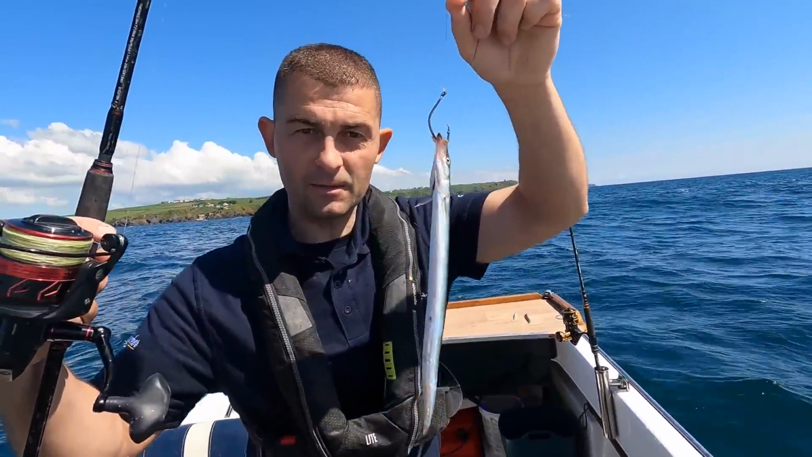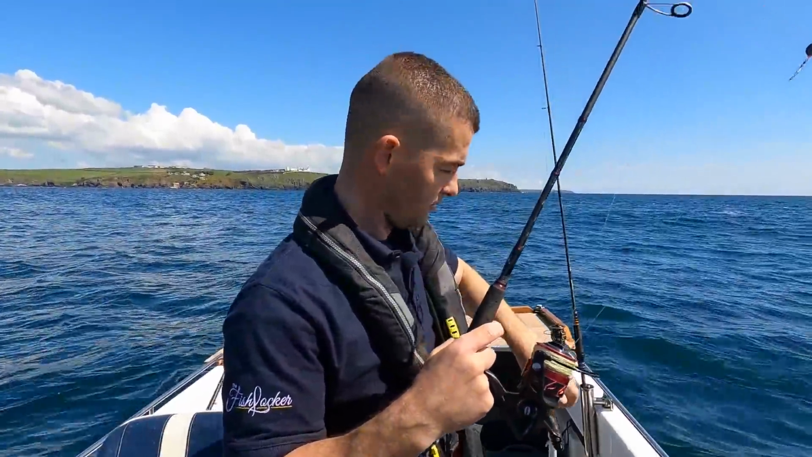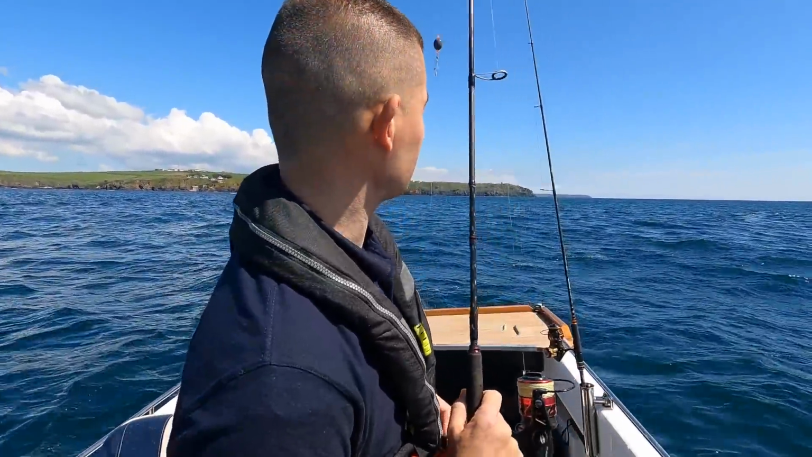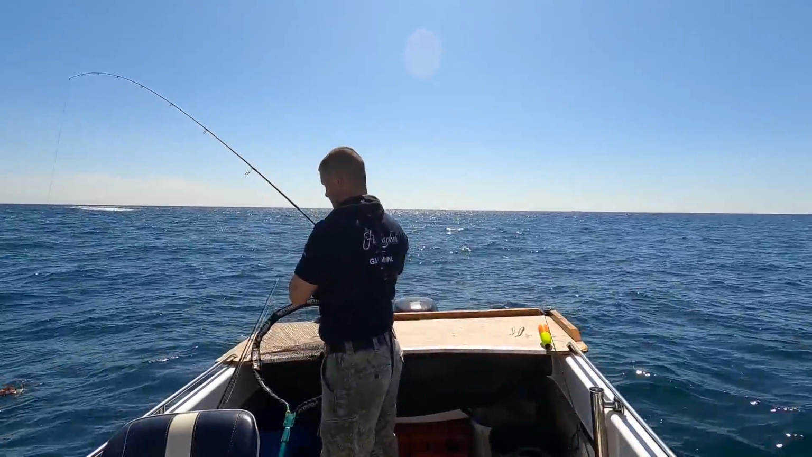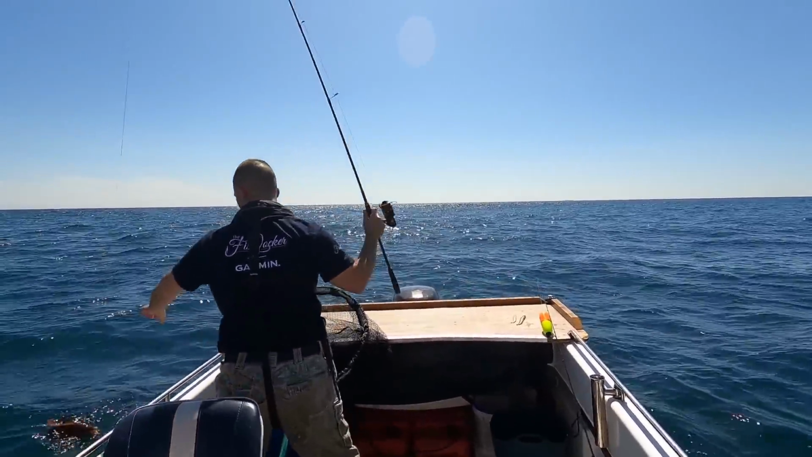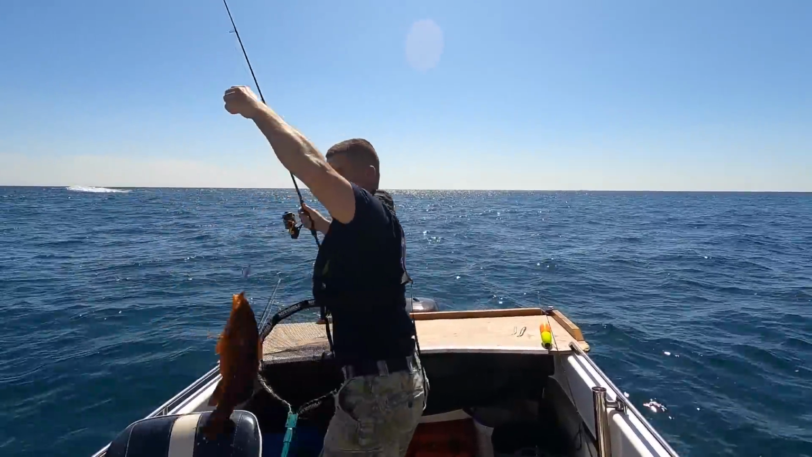Yeah, I think personally the live bait's just too big for them. They're feeding on stuff that's half that size. Oh, another beautiful ballan wrasse.